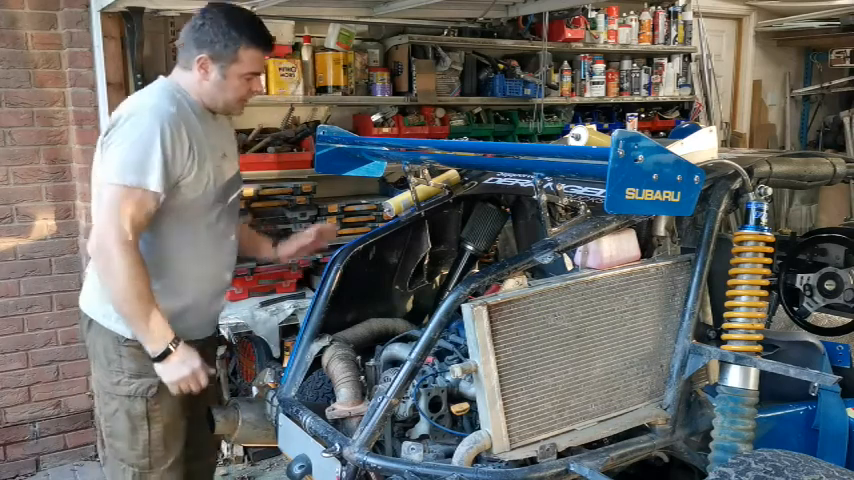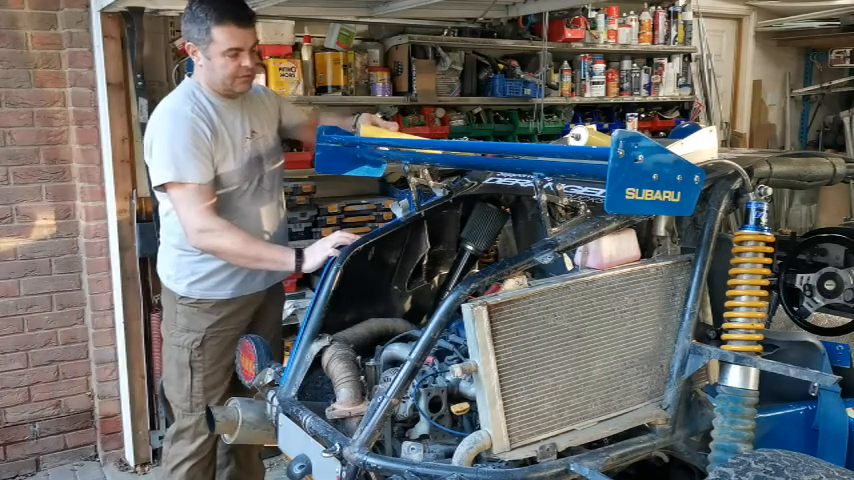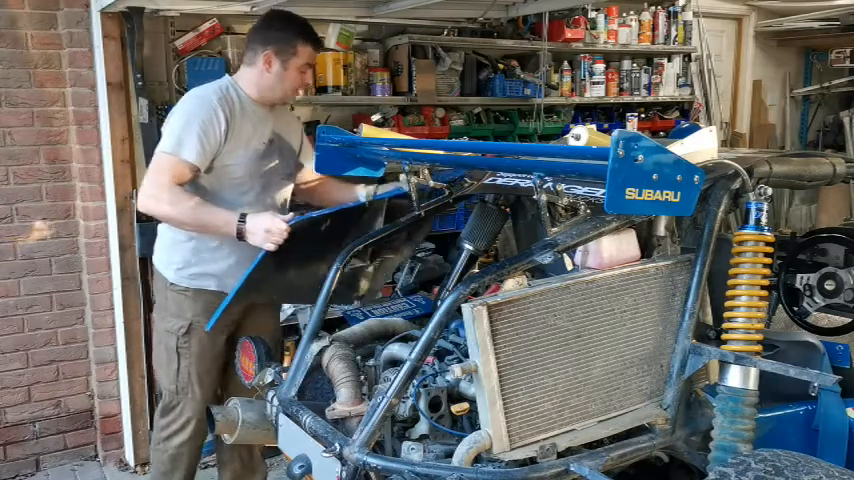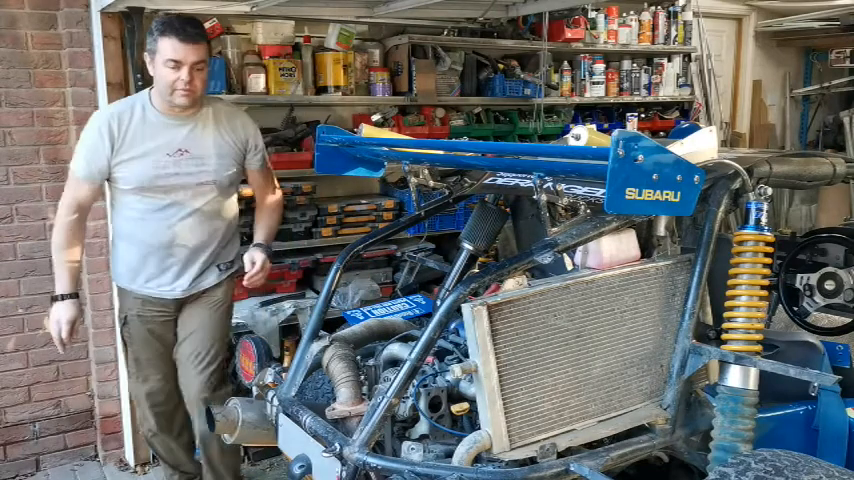So what we're going to do is I'll take these panels off so you can see the engine a bit better, and what we'll do is we'll fire it up and we'll have a look to see where the heat builds up inside the engine on the camera, so we see the reference point of where we're starting from.